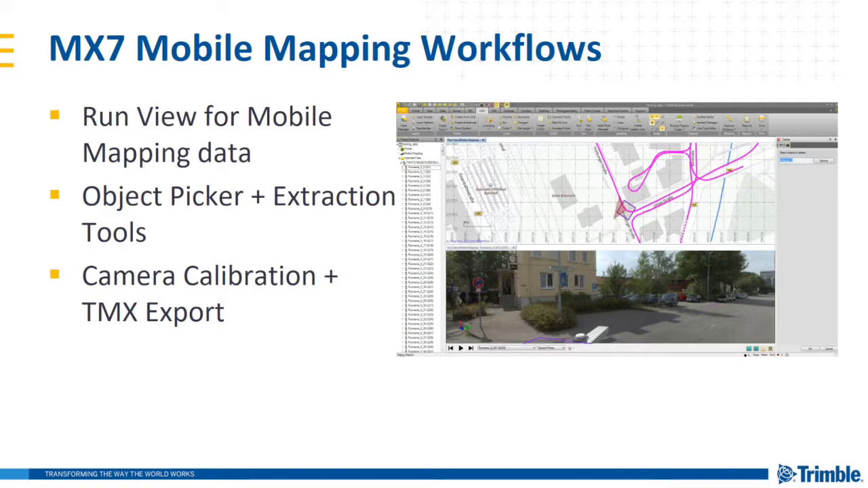In addition to these workflows, we've added mobile mapping manual camera calibration. You can use this command to calibrate or check your system calibration relative to imported control points. This is useful, for example, to perform prior to any mobile mapping project to verify that your system will provide properly calibrated data. And then we've added the TMX format export.